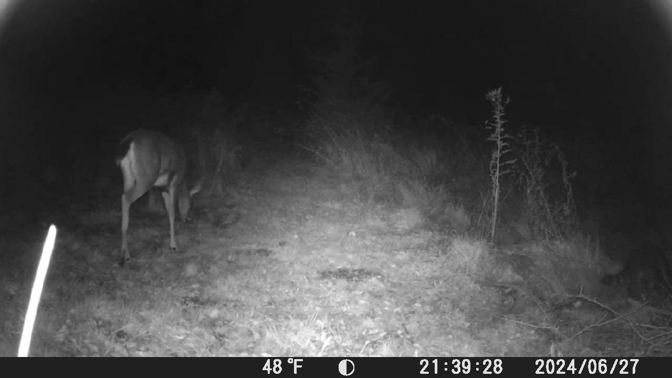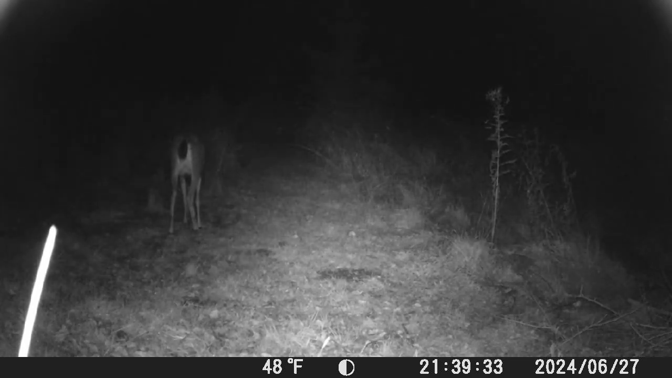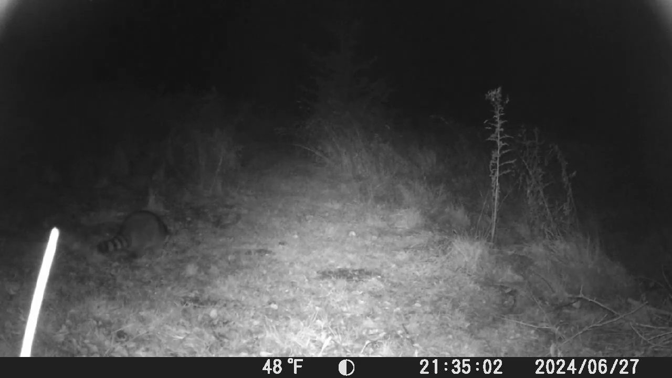And this was in late October. This was right before Halloween time. So neat to catch. Oh, there he comes. He's getting close. Yeah, buddies. And then we got just the raccoon here on this feed, looking for food. Oh, something caught his attention.